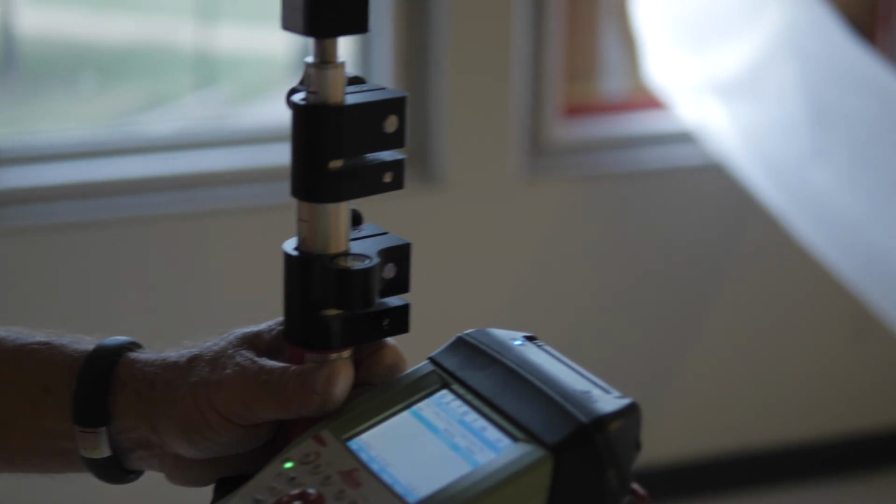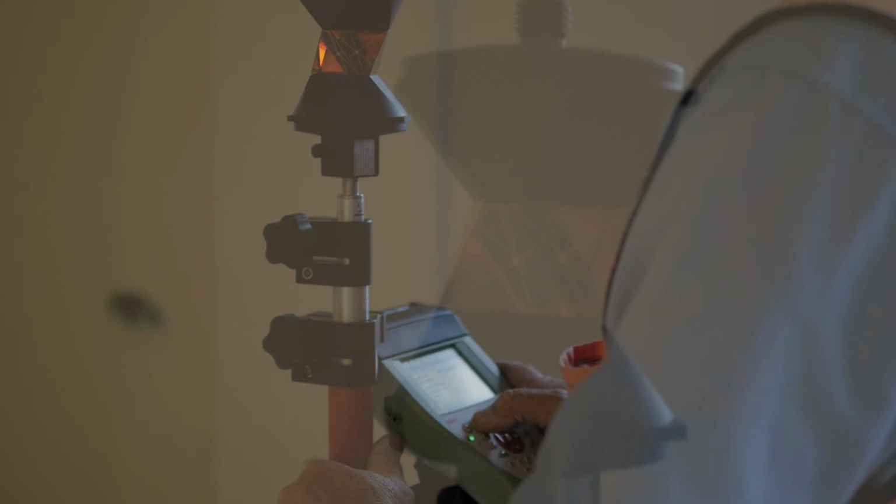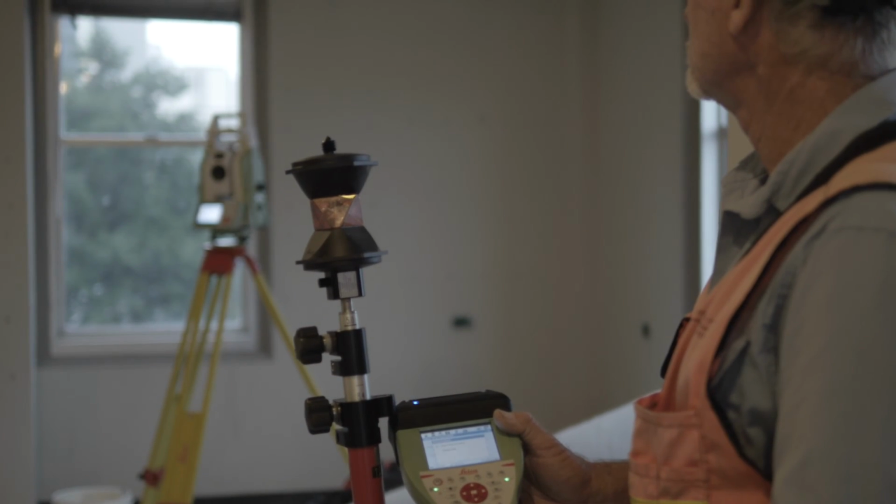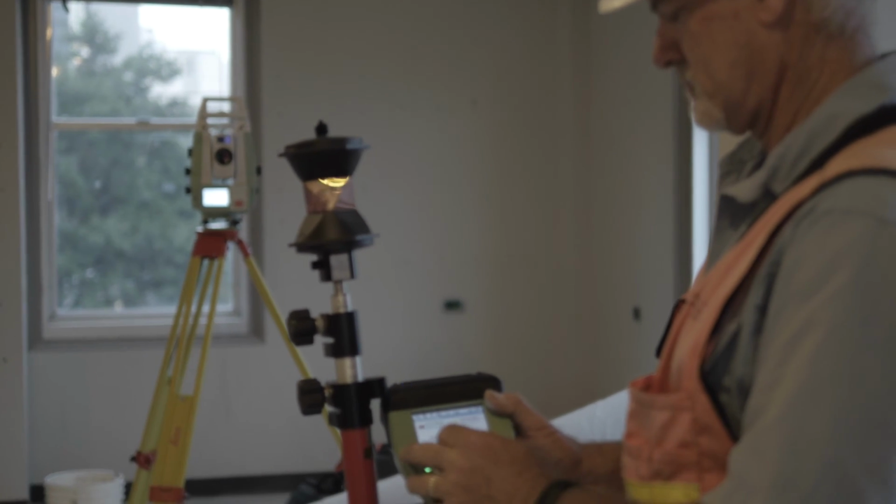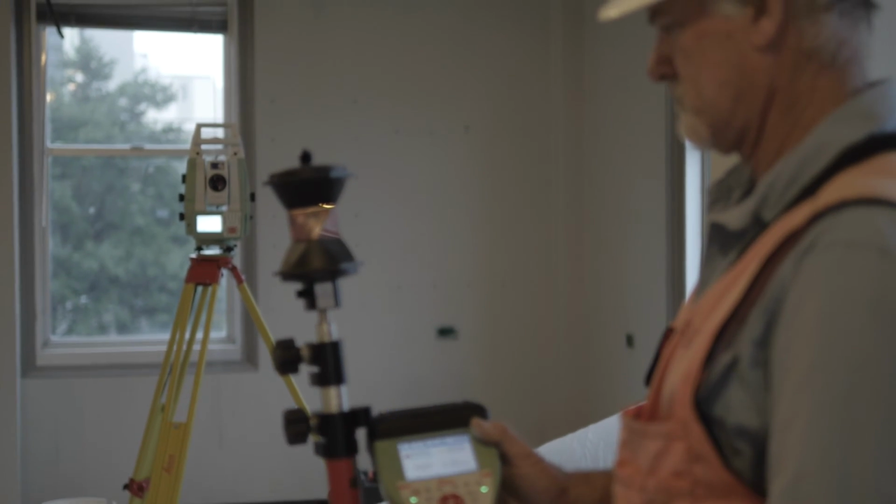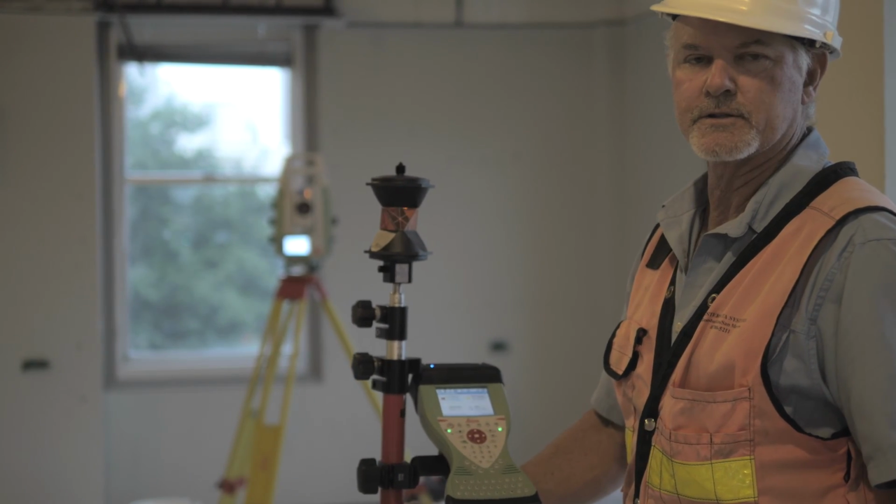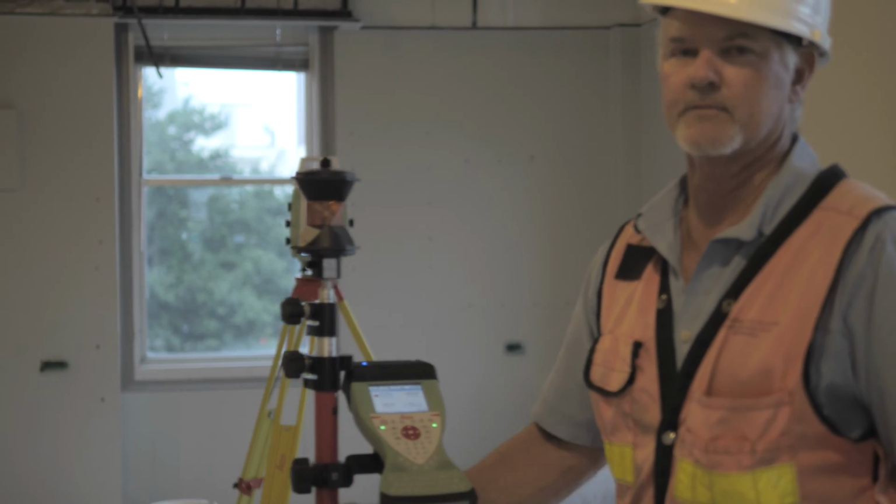Okay, so the next step is to remotely communicate between the instrument and the collector and the prism. So the instrument will actually do a search for the prism. When it recognizes the prism, it'll lock onto it. Lock to target. Okay, so the instrument has searched, it's found the prism, and it's locked to the target. So you can see that the instrument's going to follow the prism wherever I go.